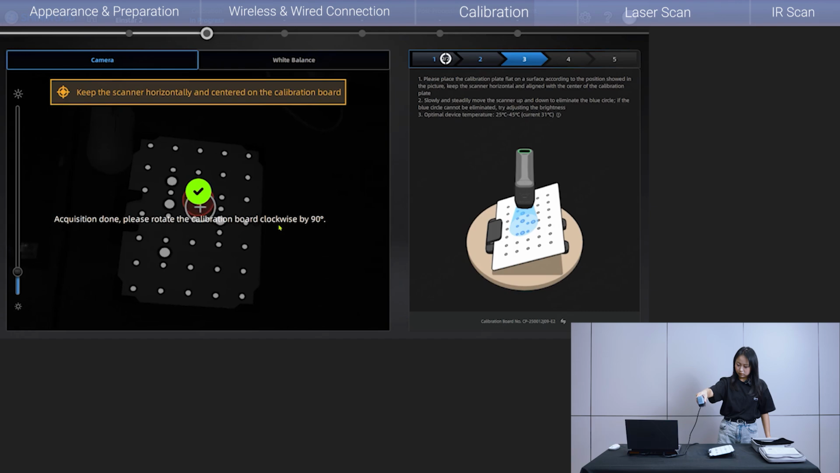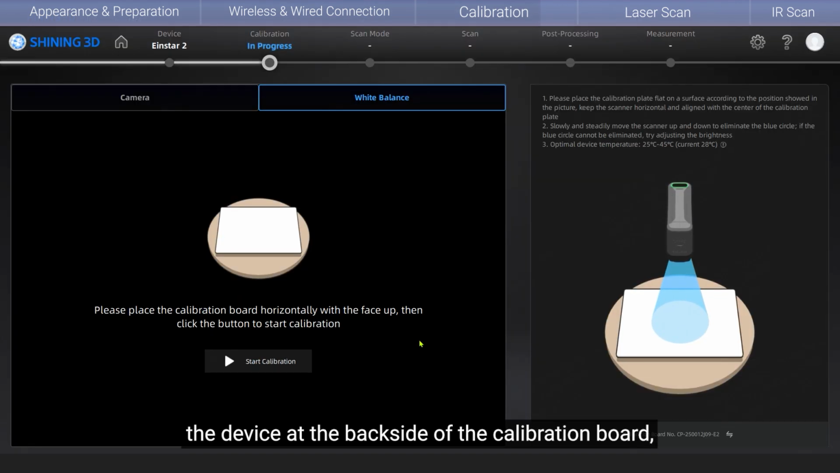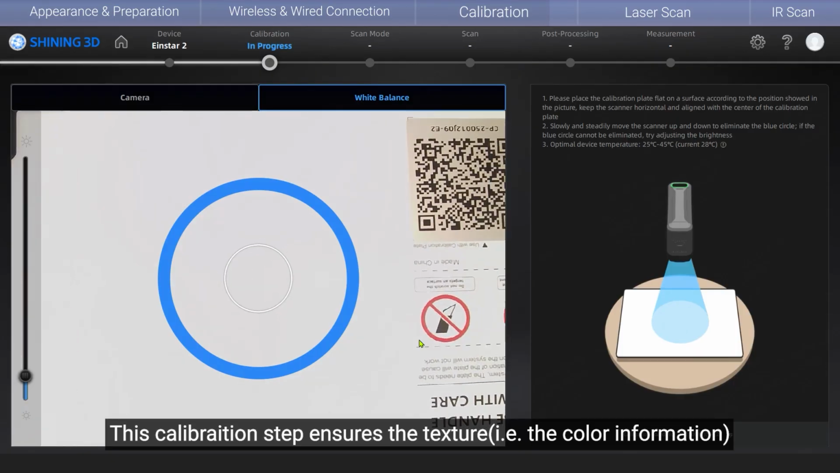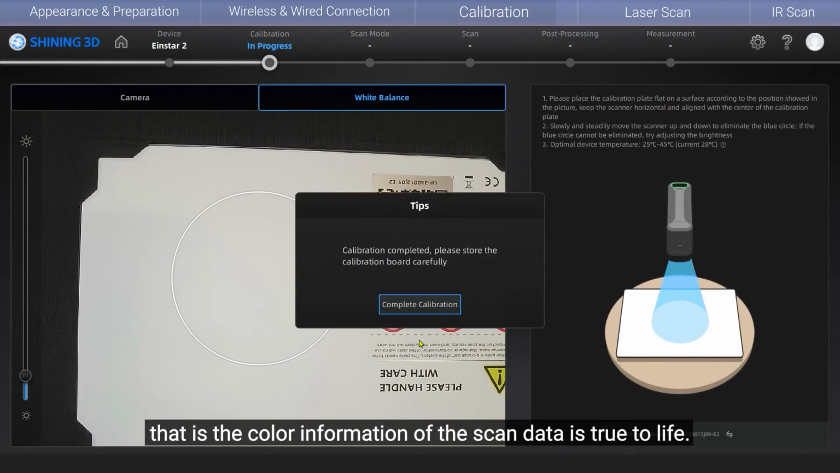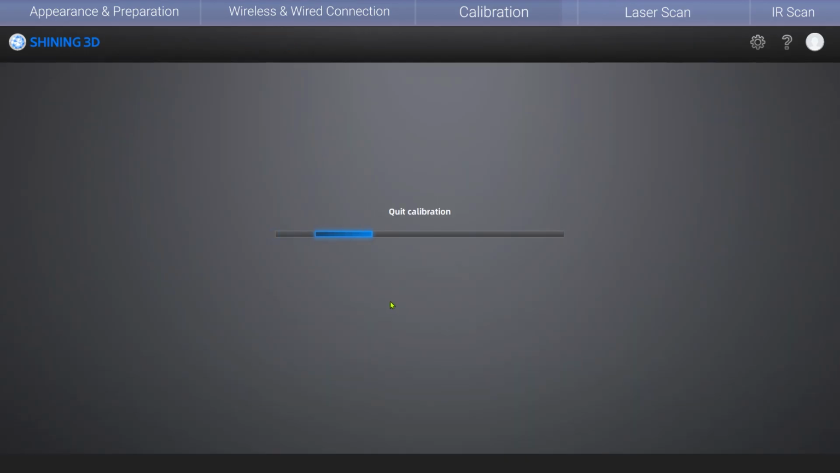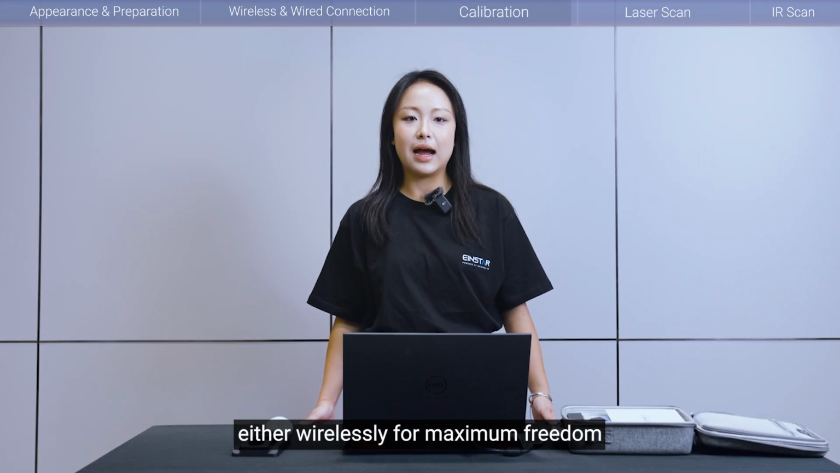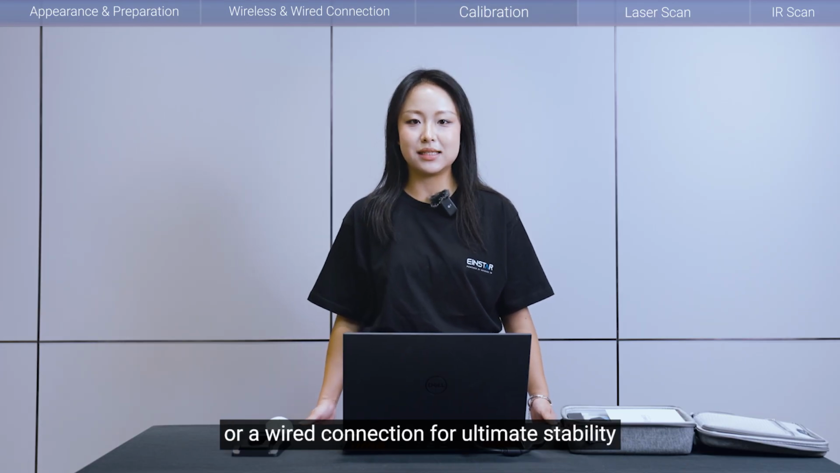with no extra markers on the board or on the table. For the white balance calibration, you can choose to point the device at the back side of the calibration board, or simply a pure white background is also fine. This calibration step ensures the texture, that is, the color information of the scan data, is true to life. Hold steady until the progress bar completes. Once both modules finish, the system updates the latest calibration timestamp. You're now ready to scan, either wirelessly for maximum freedom or wired connection for ultimate stability.